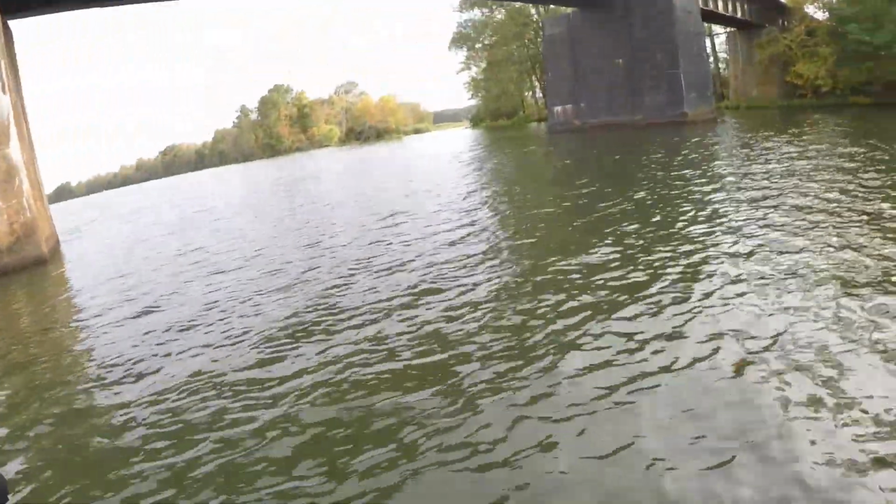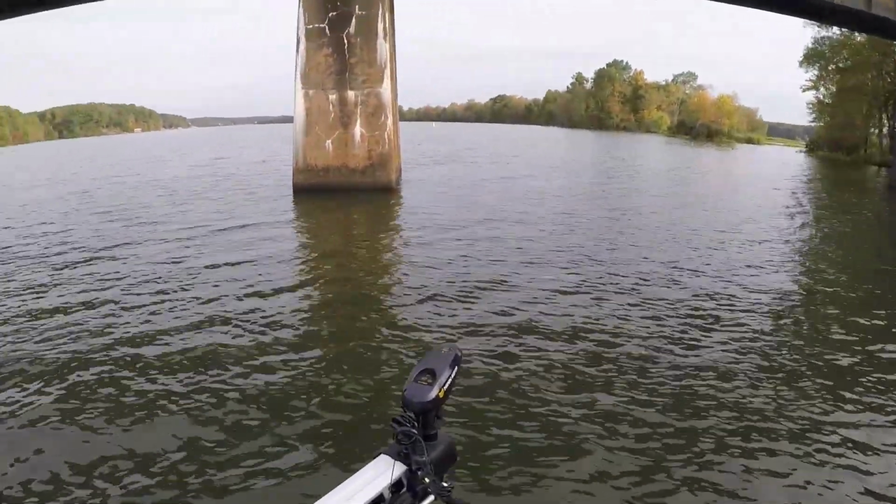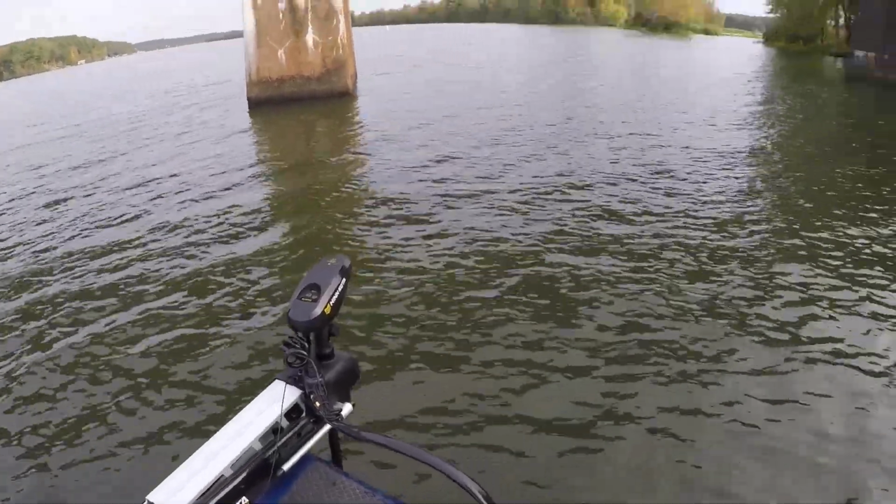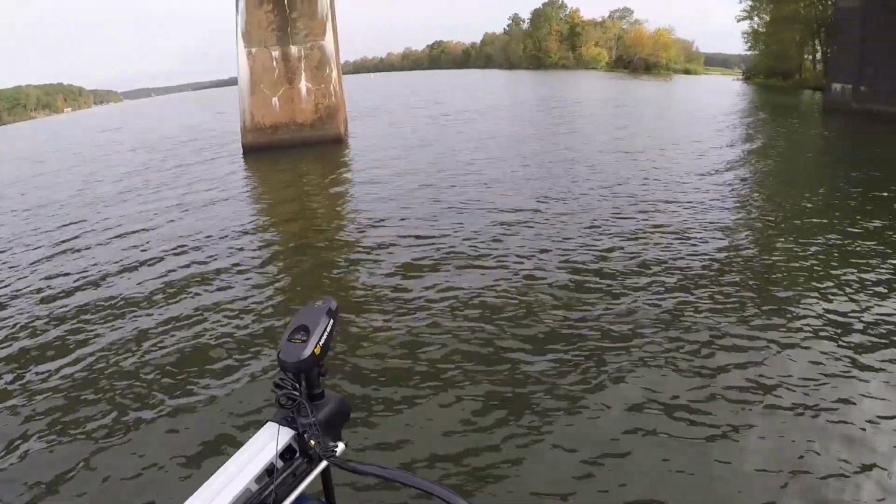Since I caught a crappie here, now I'm gonna go on, but I done fished all those, and of course the ones before that. Guys, I've been fishing for about an hour and 15-20 minutes, and I've covered a lot of ground. That's my first crappie. And that's what I'm trying to show you.